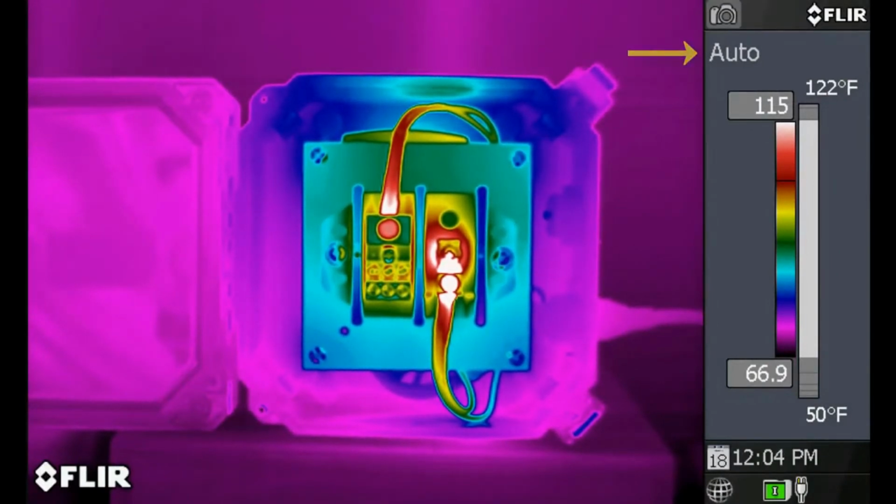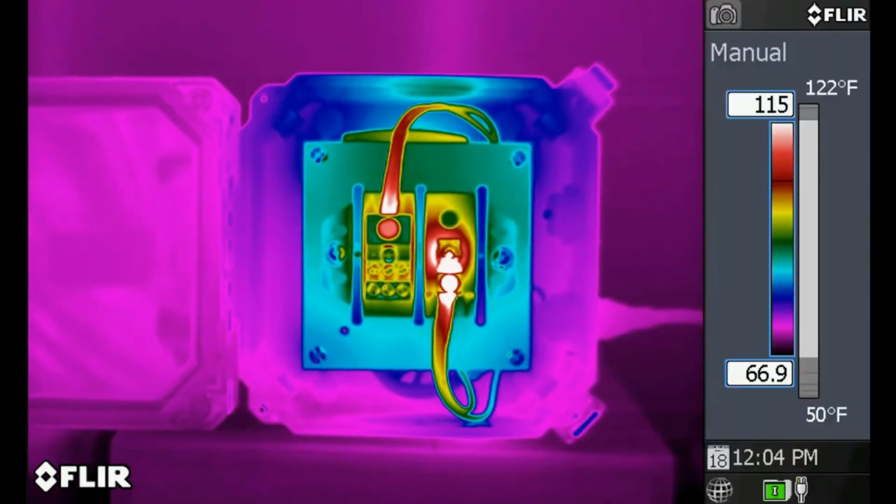This will automatically set the scale based on the hottest and coldest objects in the frame. That's nice for quick adjustments, but not something you want to use when targets are surrounded by either very hot or cold objects. This might cause you to miss some leaks.